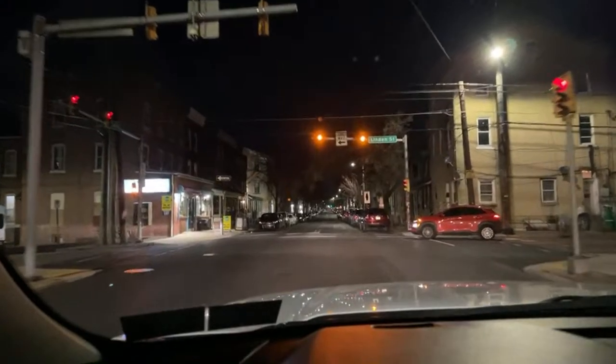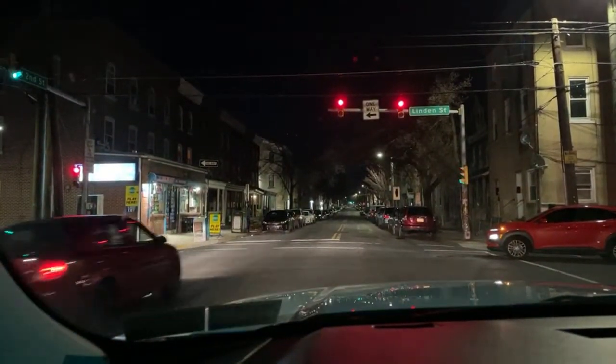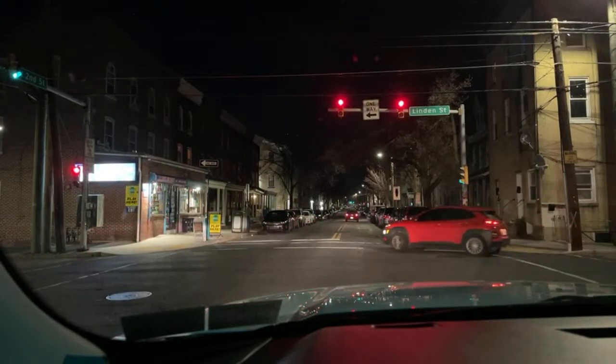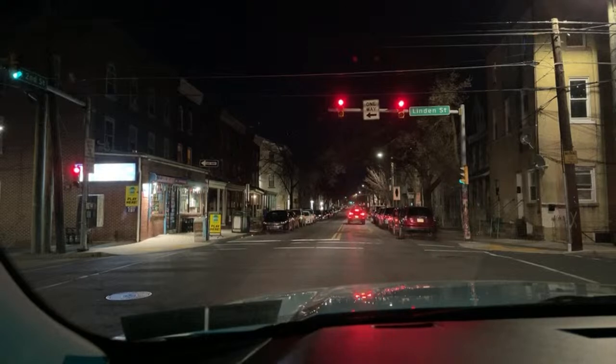He's gonna be right beside me. Look at this buffoon, right through the red light and around me. Wow, we're getting it all here on 2nd Street tonight. Blew the red light, didn't even slow down. He just blew the stop sign up there too. Made a right turn. Didn't even stop.